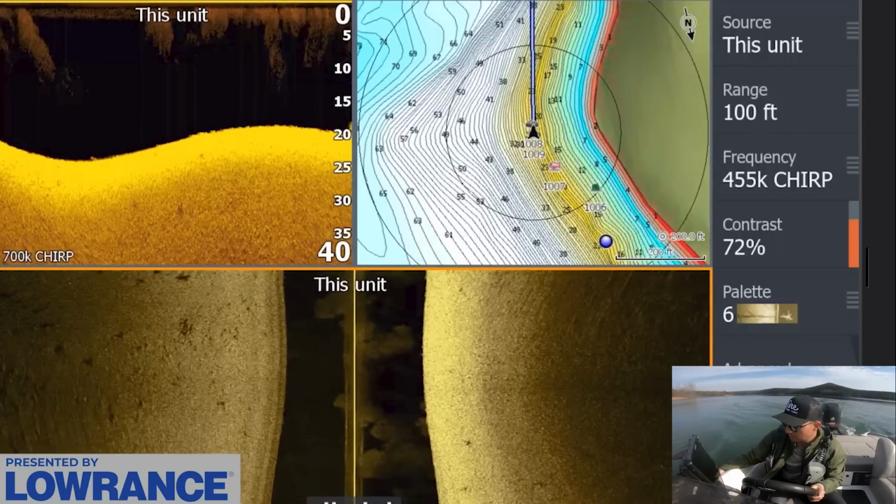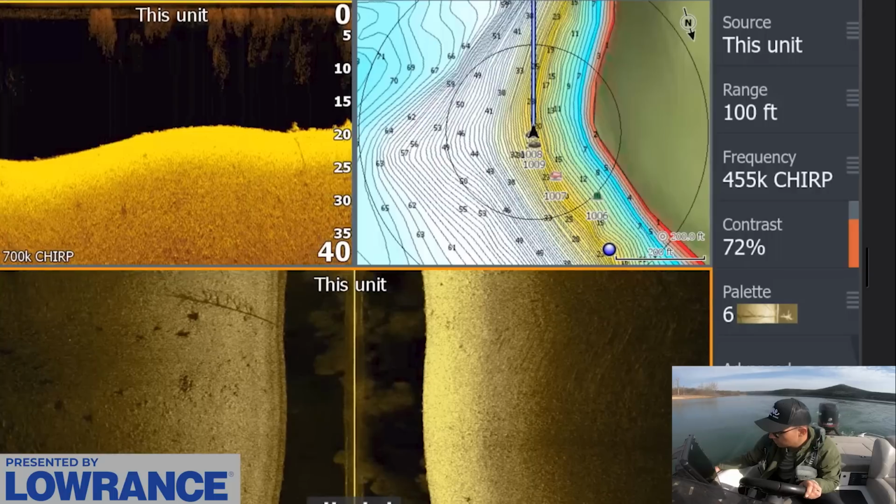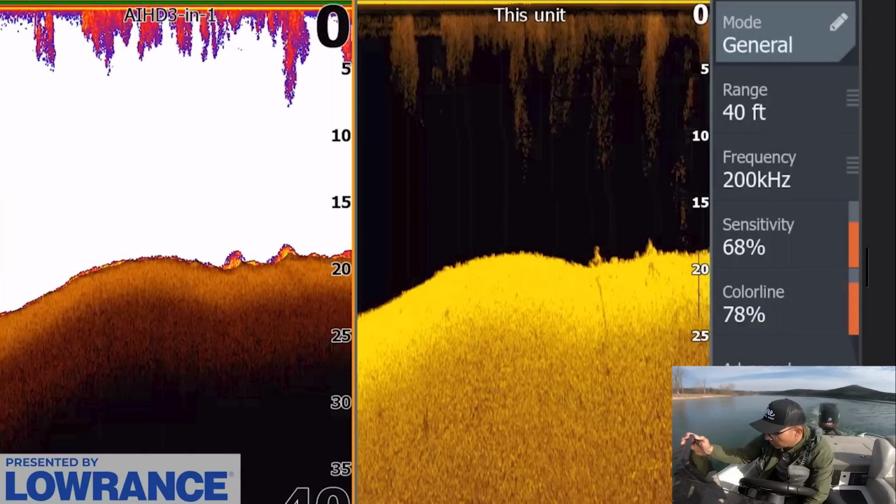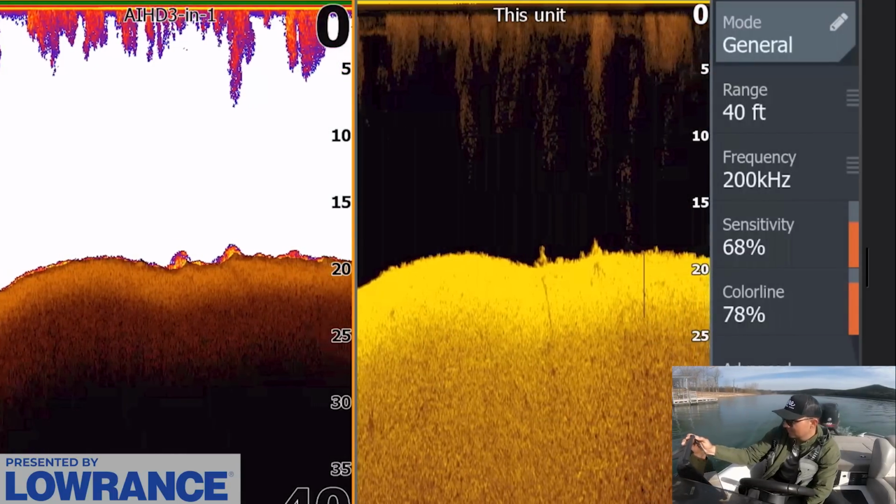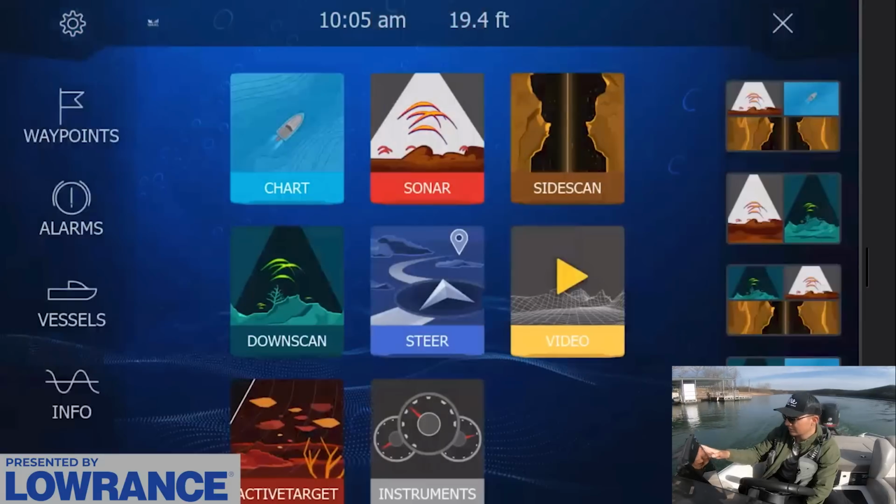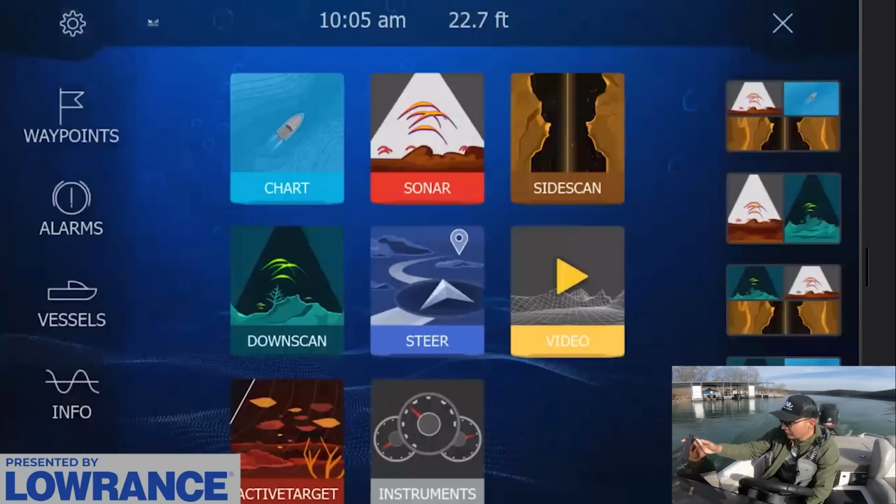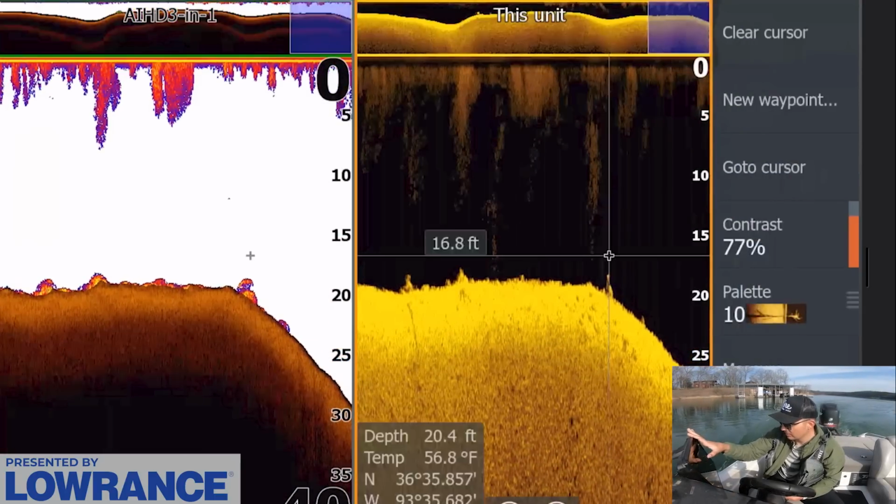I want to get over top of this rock pile just to see if there's anything. There's a little bit of brush here too, now that we're looking at that. Anybody home? Really hard to tell. Okay, so let's keep rolling. So the secondary point has a fish. I wouldn't say it has some, it has a fish. There's maybe another fish potentially right here, maybe.